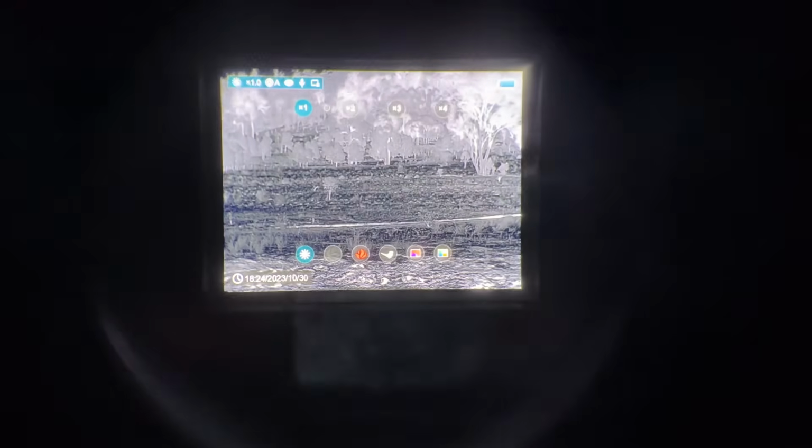If you hit the main menu again, and it's crawling on me here, if you hit the down button, that changes your colour palettes. So there's red hot, and identification mode, colour, rainbow, back to white hot, and there's black hot. I'll leave it on white hot.